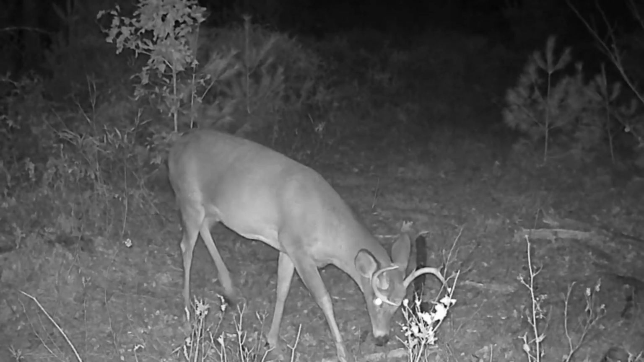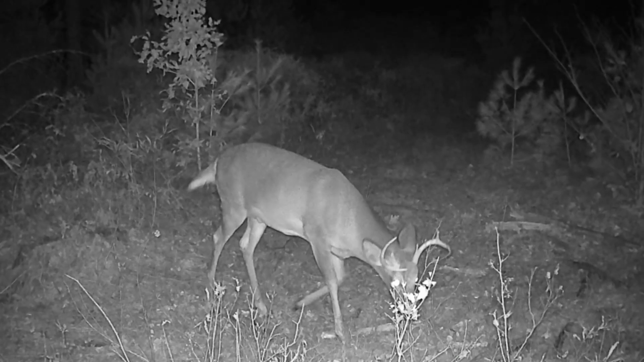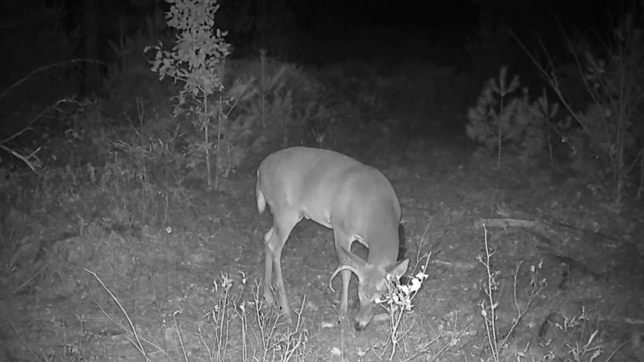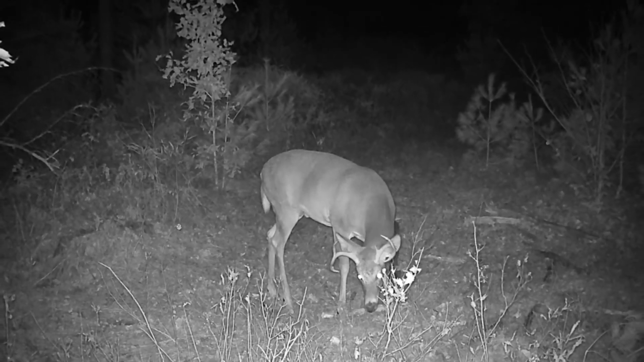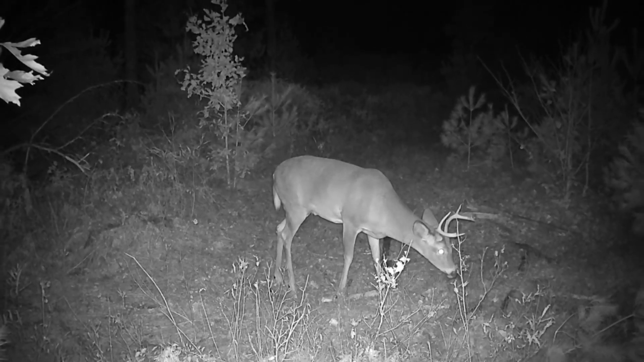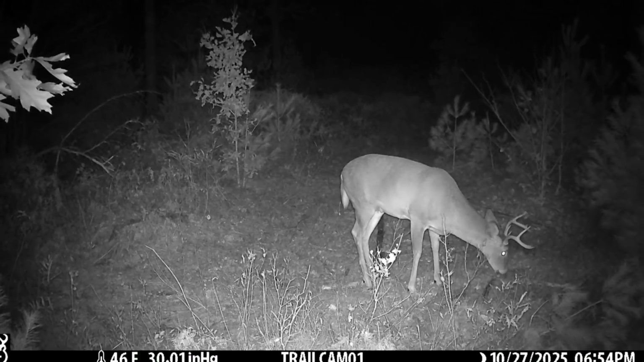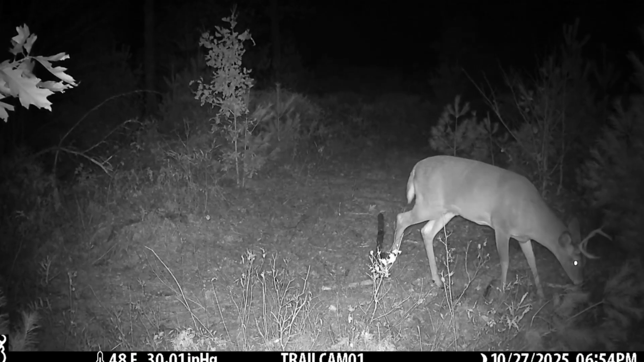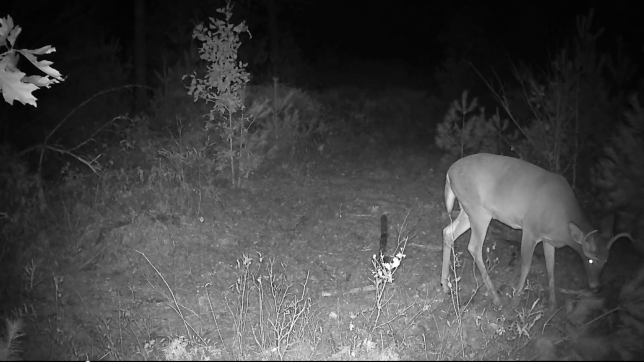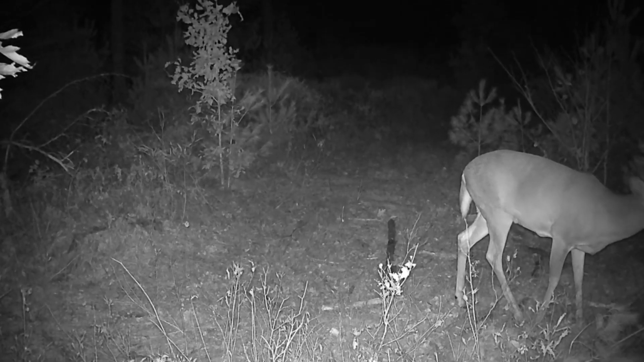I love how close these guys get to the camera. We actually moved the camera a few weeks ago, and I'm really glad we did because before we were getting good shots, but in this position, they almost come directly up to the camera. They tend to stay stationary here because they're doing all kinds of sniffing. And I like that because we get a really good view of them. We get to see things that we don't normally do when they're walking by very quickly or if they're running past.